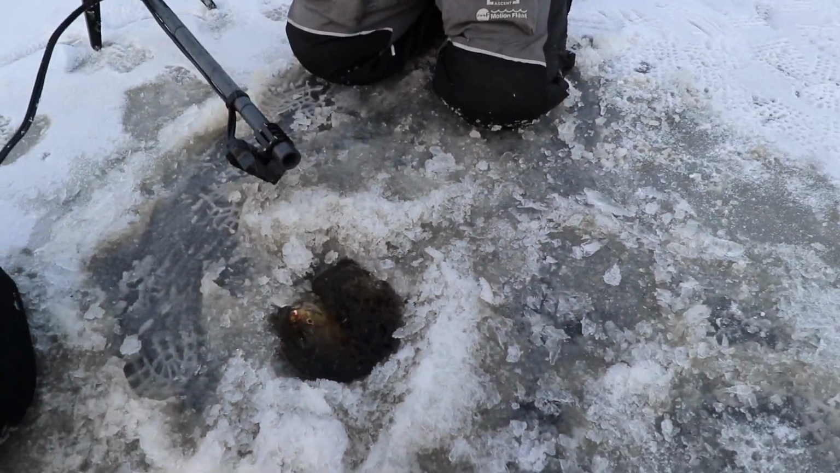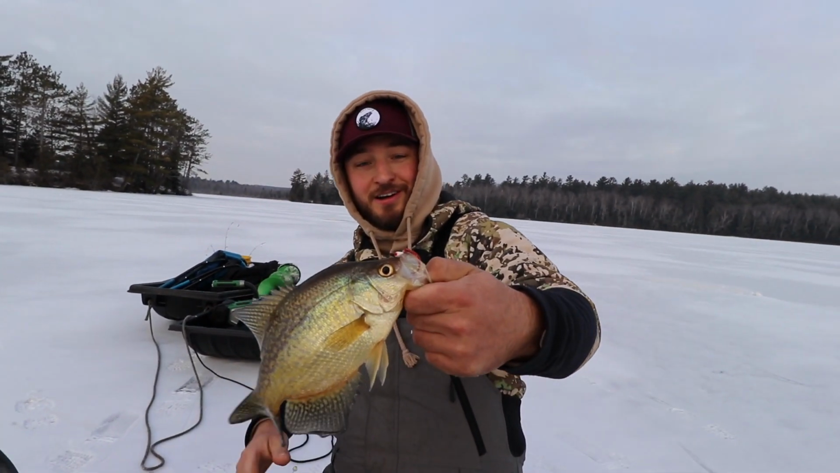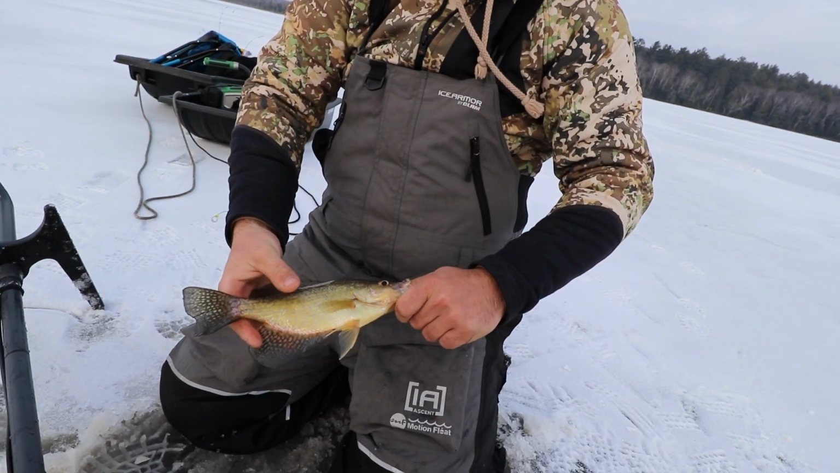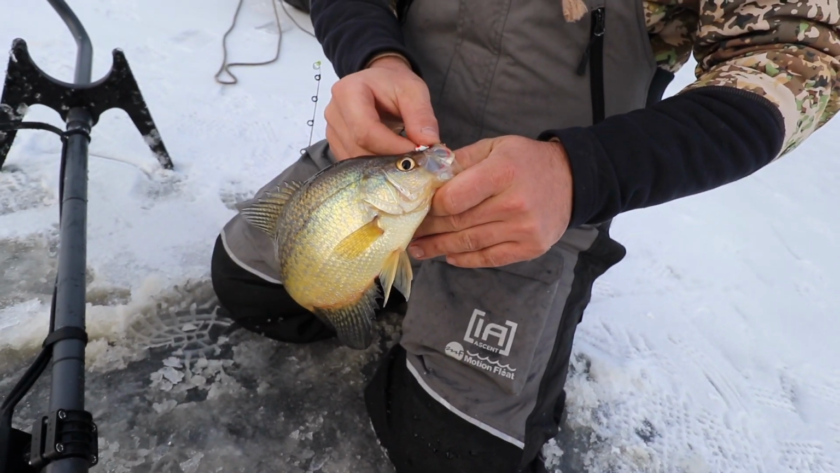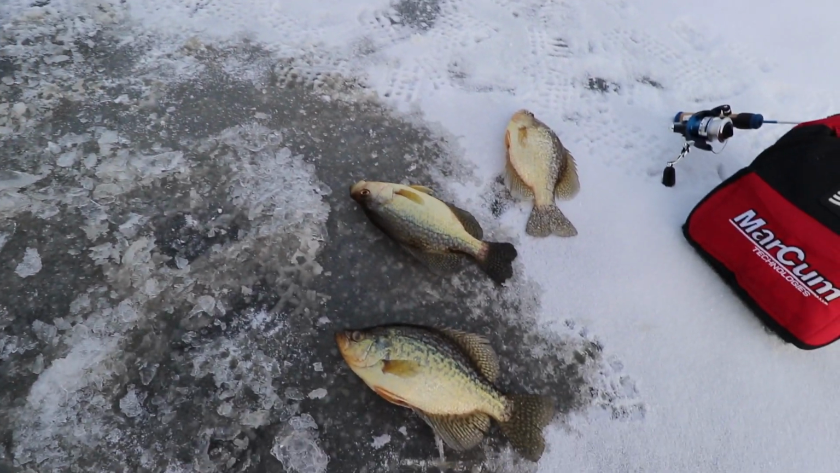Yeah. Oh yeah, get that guy. Yes. Show him here. There we go. Yeah, buddy. Another Northwoods crappie. Nice job. Beautiful pearl color going through them. Really pretty fish. That's what I'm talking about, baby. Let's go. We got dinner now.